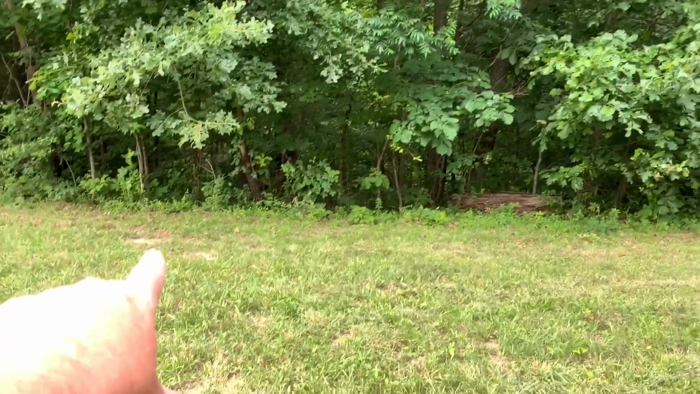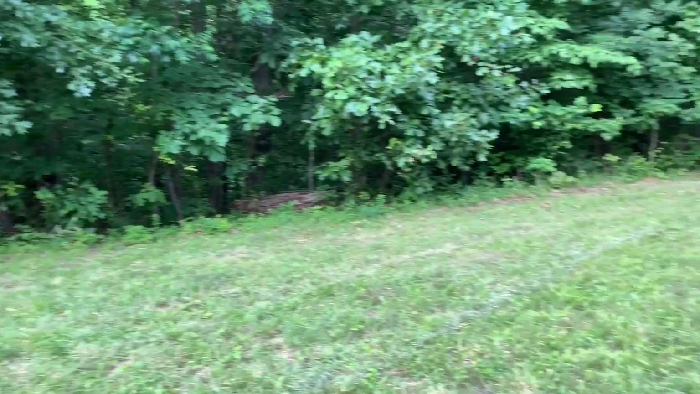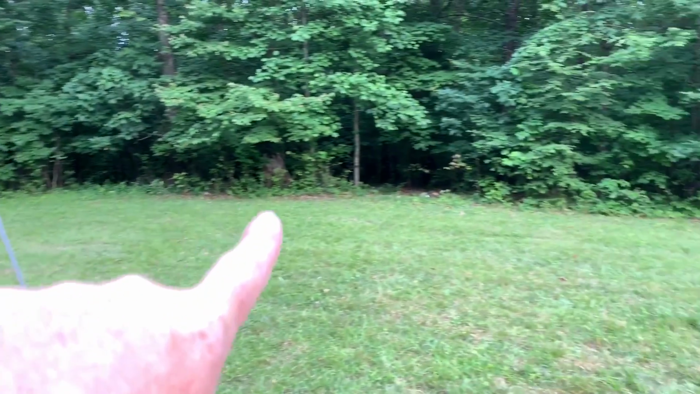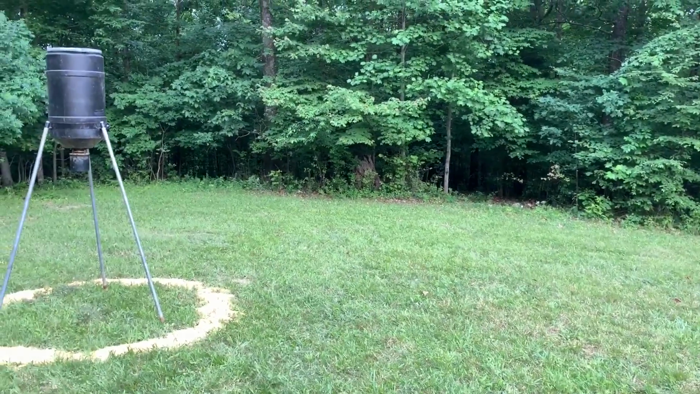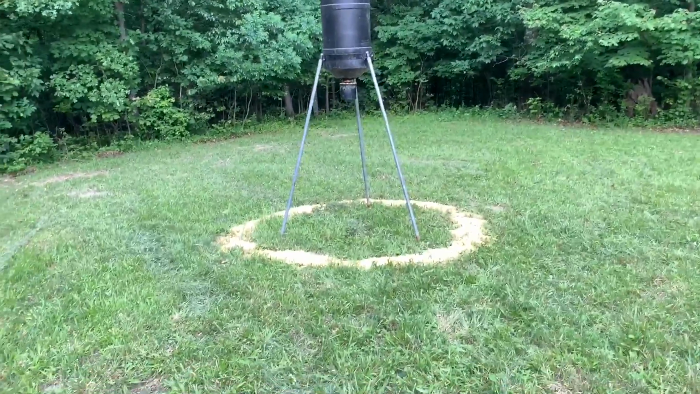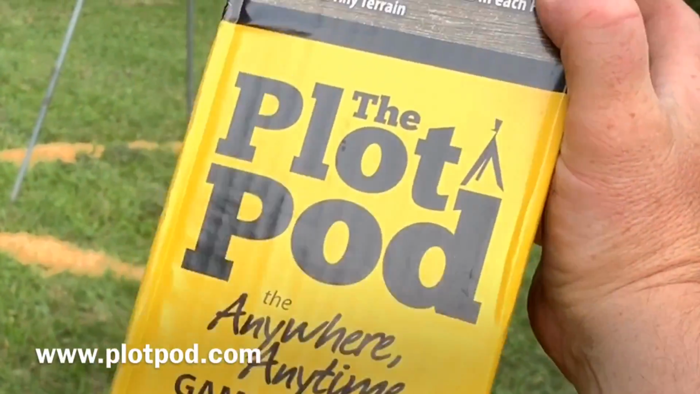But as you can tell, and there's a good scrape right there, licking branch tree every year, there's no trees. I mean, that one is, but look how far. You're talking 25, 30 yards away. You hope that it's triggering it. So my answer, guys, to that problem is, wait for it, the plot pod.